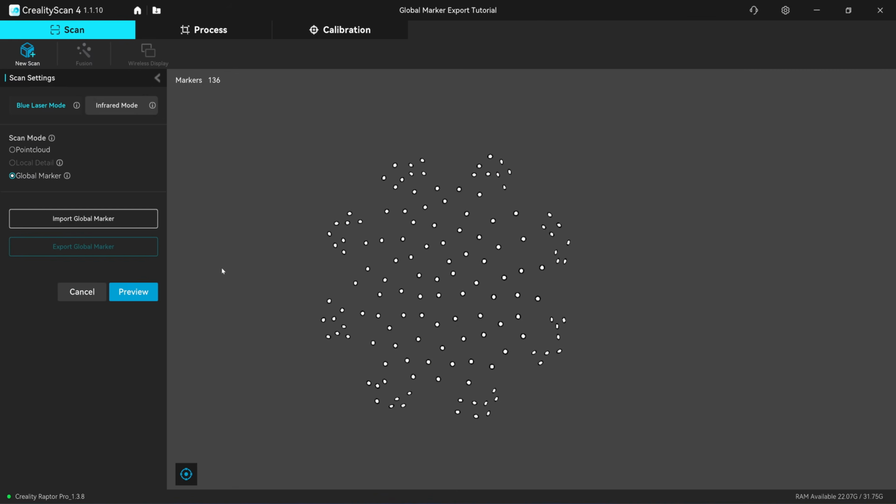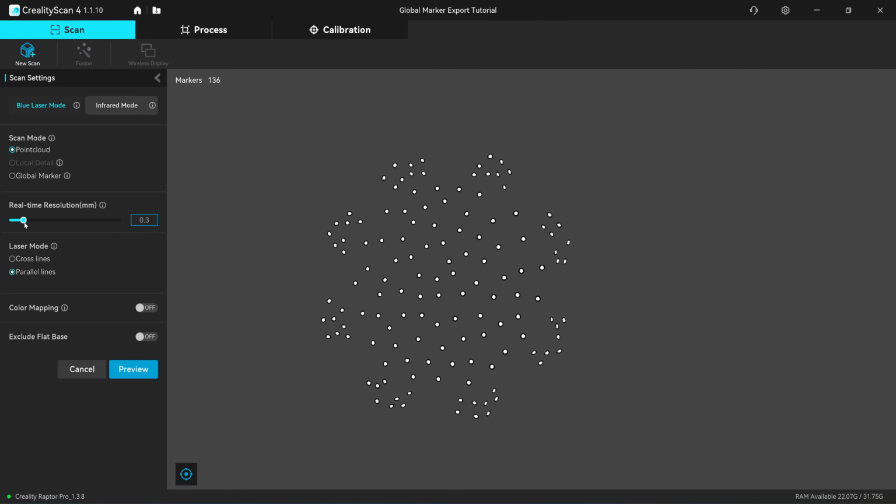Let me show you. Okay, I click on the point cloud. I'm going to choose 0.2 and parallel lines for 3D scanning. And no matter what, don't turn on exclude flatbed. It's going to stutter the scan with the blue laser mode. You already have a plane clipping function, so exclude flatbed is not working with the blue laser mode. It only works with the infrared.